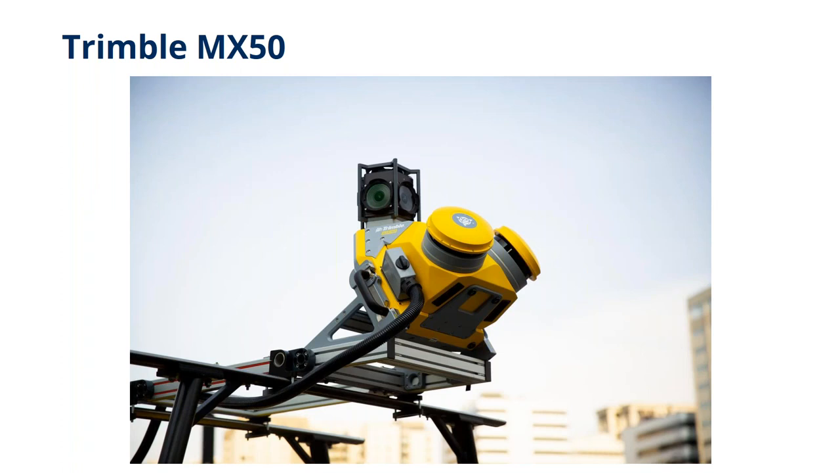So this is a picture of the MX50. You'll see it mounted on a vehicle here with basically two laser scanners arranged in a butterfly configuration and a 360-degree camera, and of course GNSS and inertial-based positioning system.